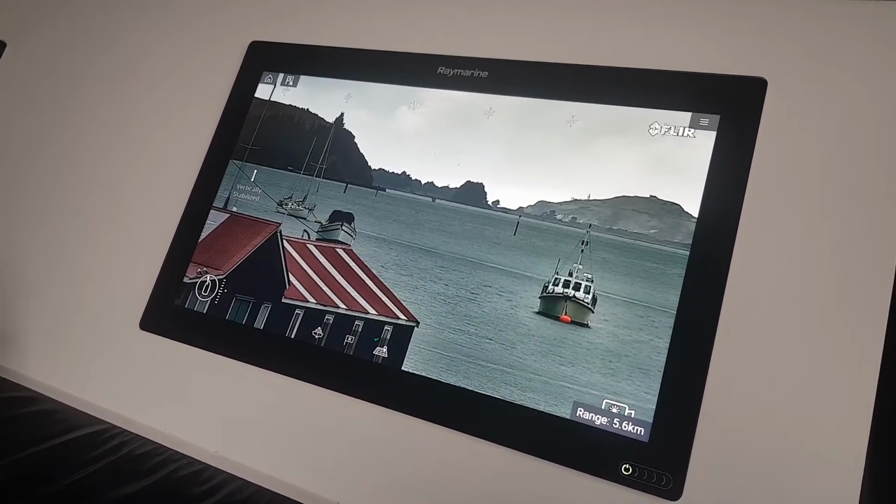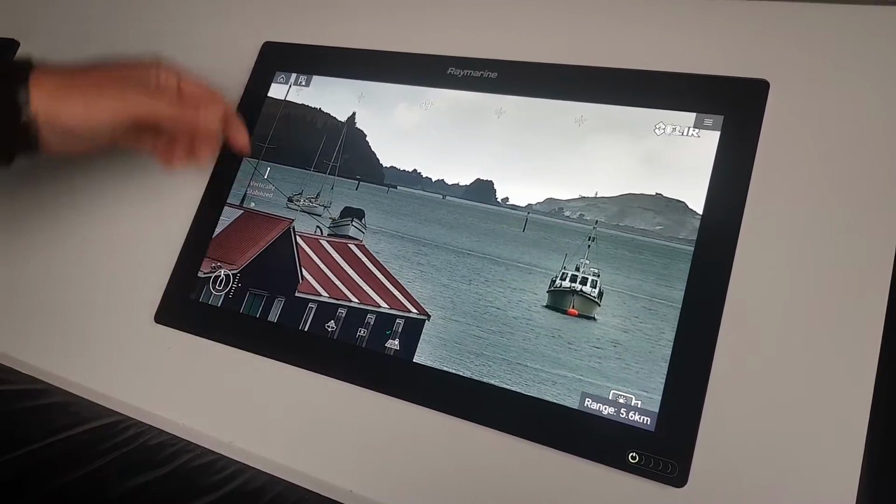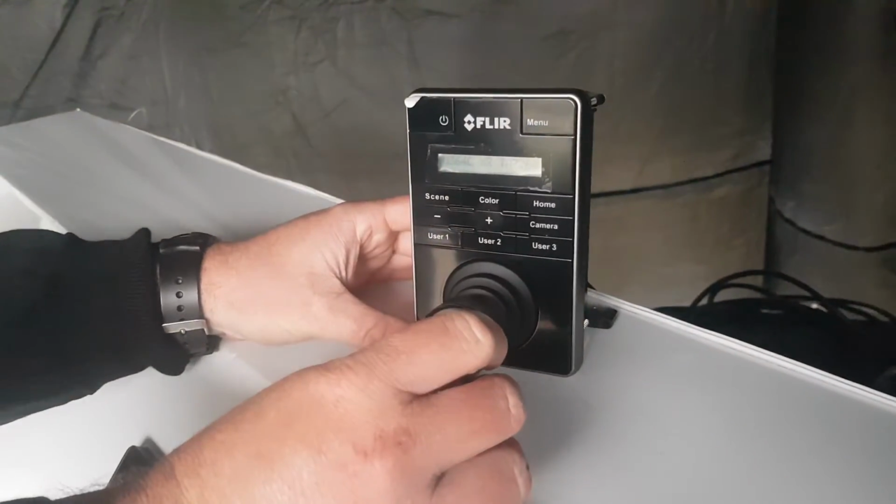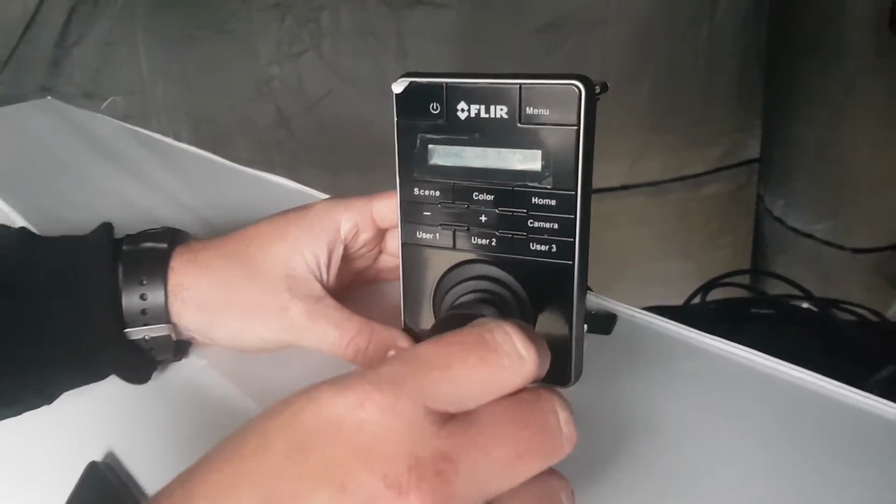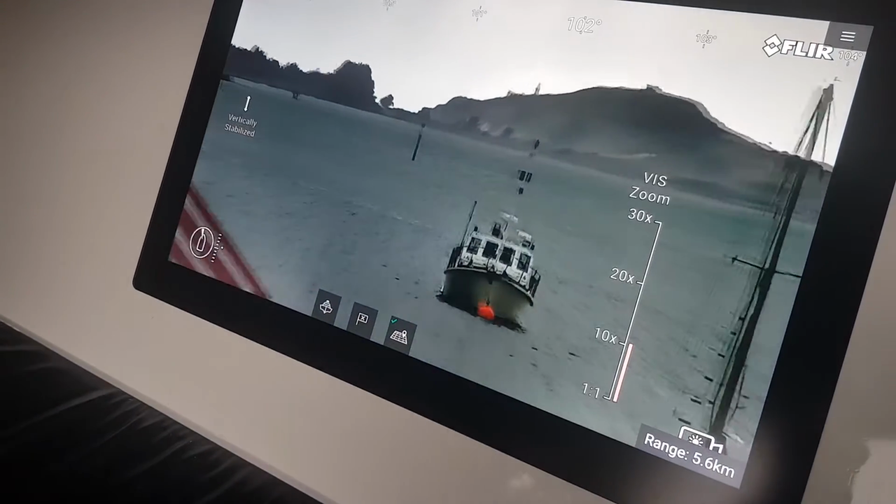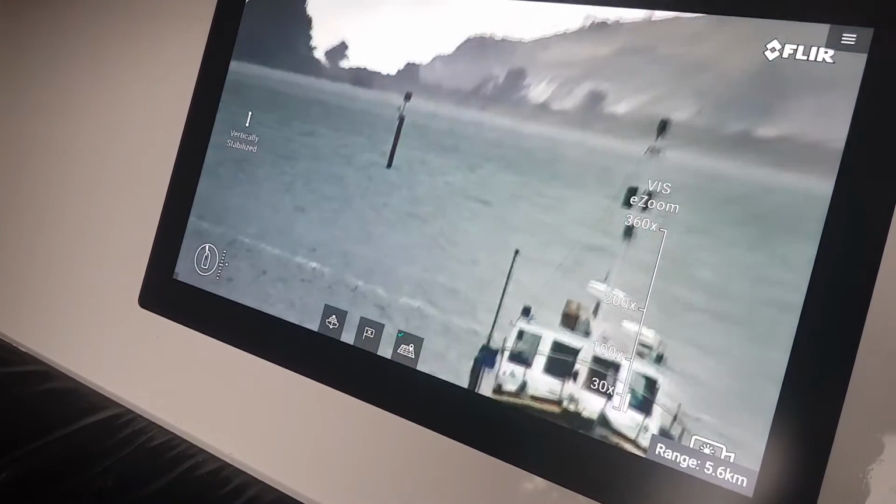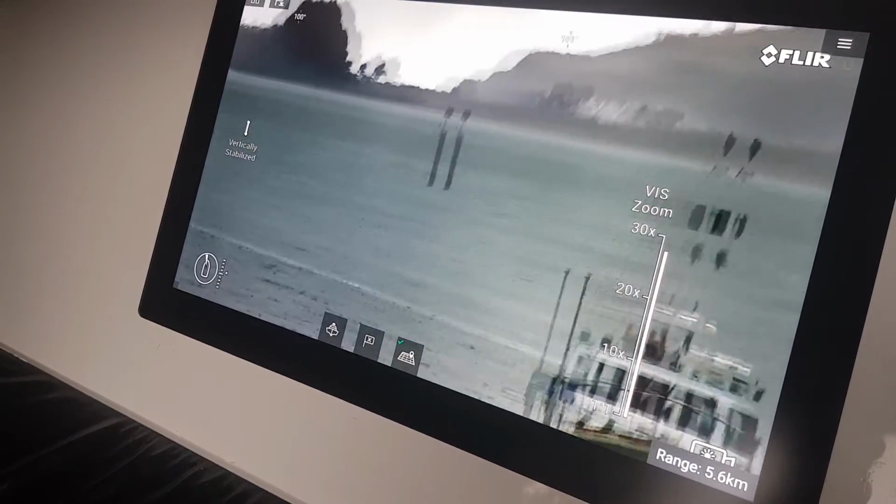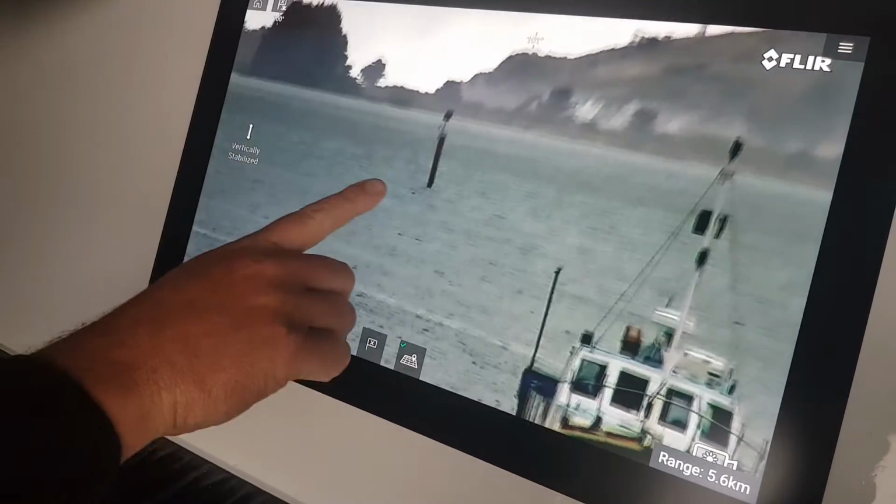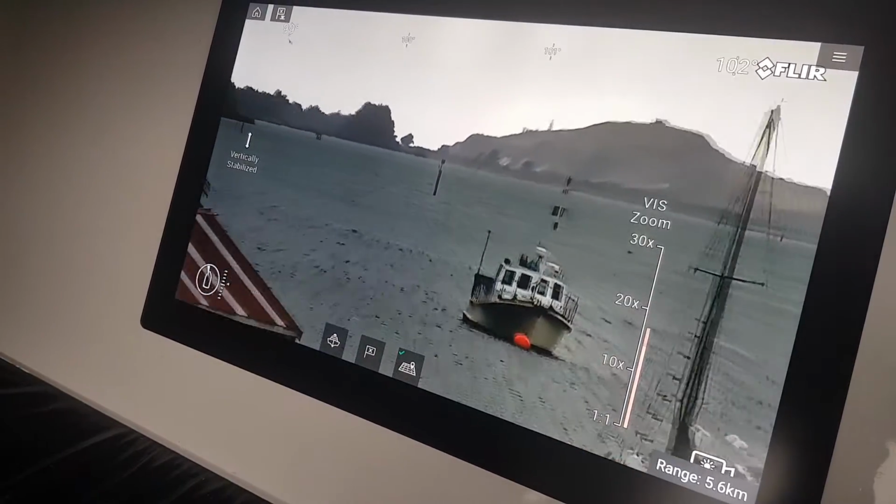The first aspect of it is the low light color camera. As you can probably see from the photo, we're just going to use the JCU2. It gives a real nice smooth control of the screen even at high zooms, and it's actually got 30 times optical zoom, so you can zoom right in. You can even go further if you want to pixelate it, and you've got seamless control from that point. As you can see there, there's just a bird tracking across there. But when you zoom back out, it gives you great definition.